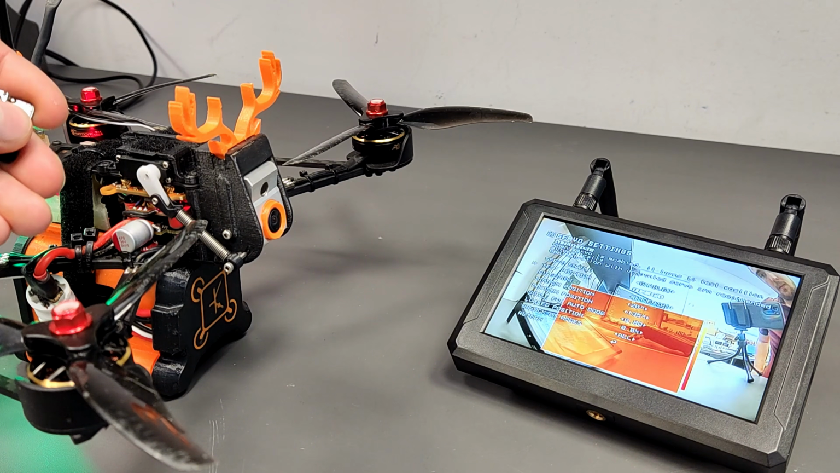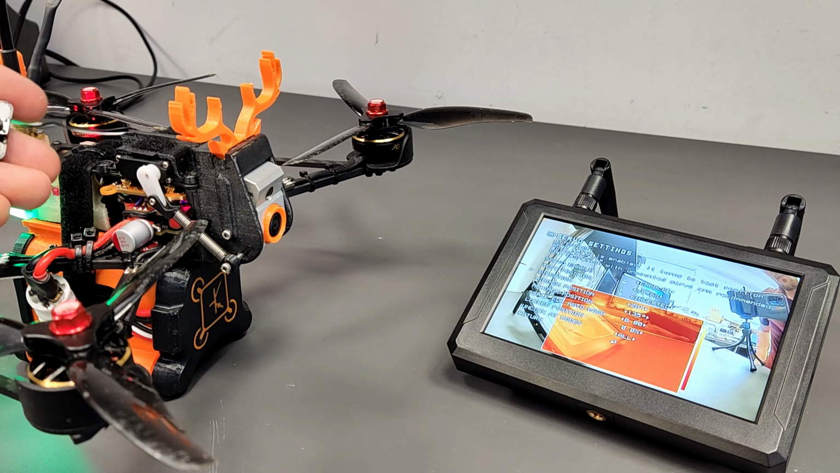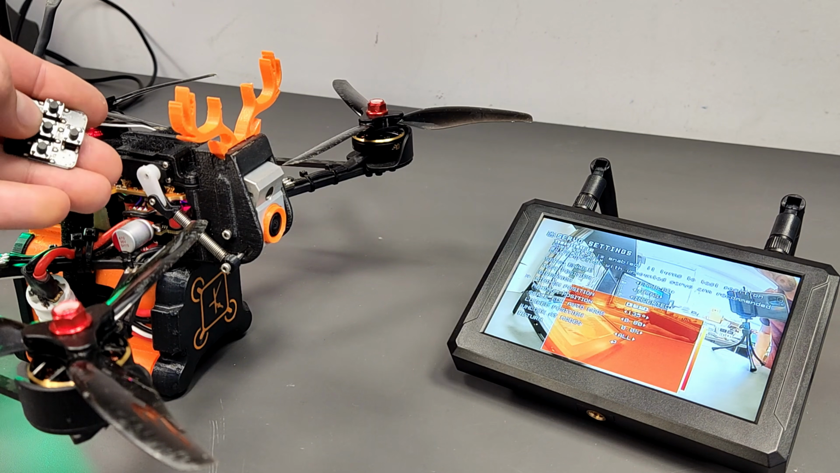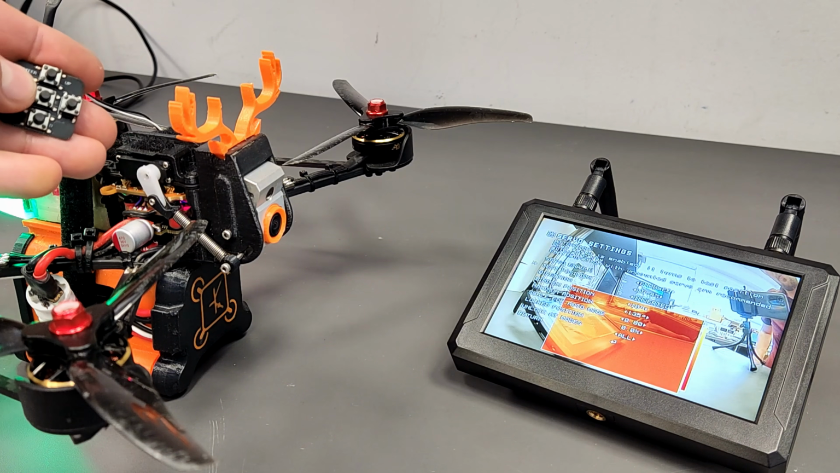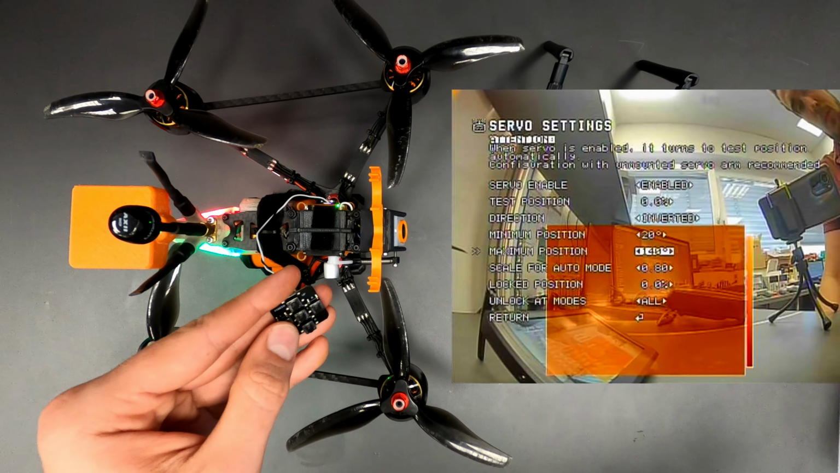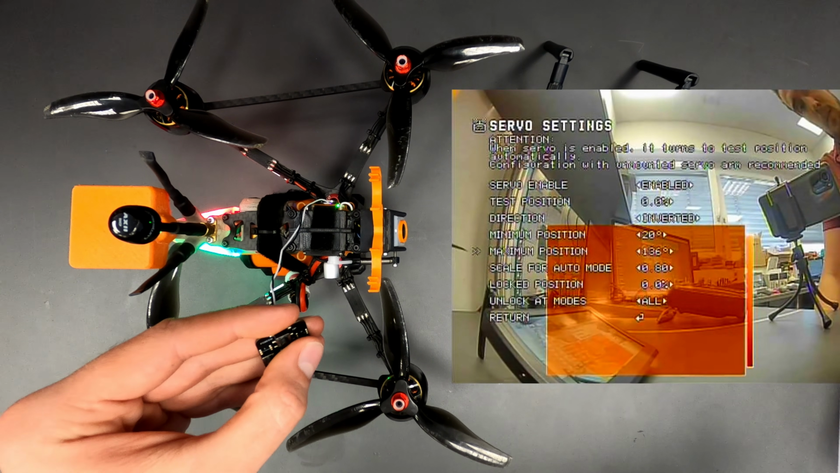Test if the orientation is correct. Otherwise, the direction can be inverted. Here it moves in the correct direction. Now minimum and maximum position can be set. As it is inverted, maximum can be adjusted at test position 0% and minimum at 100%.